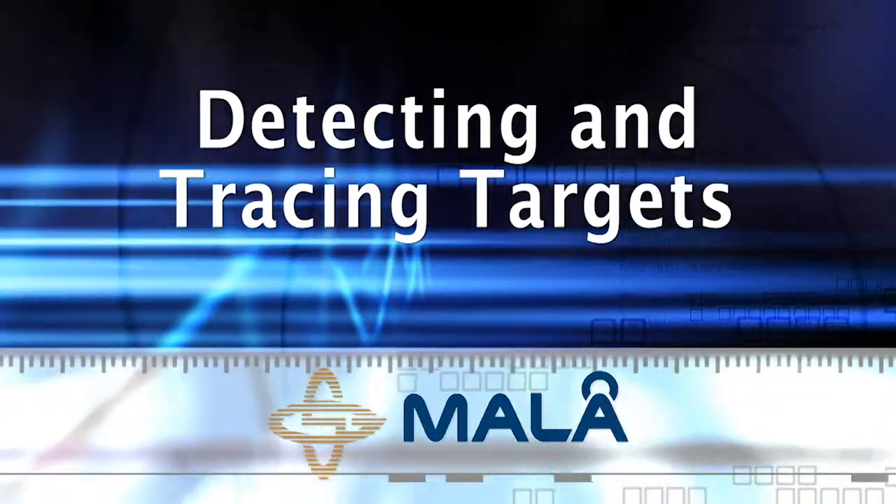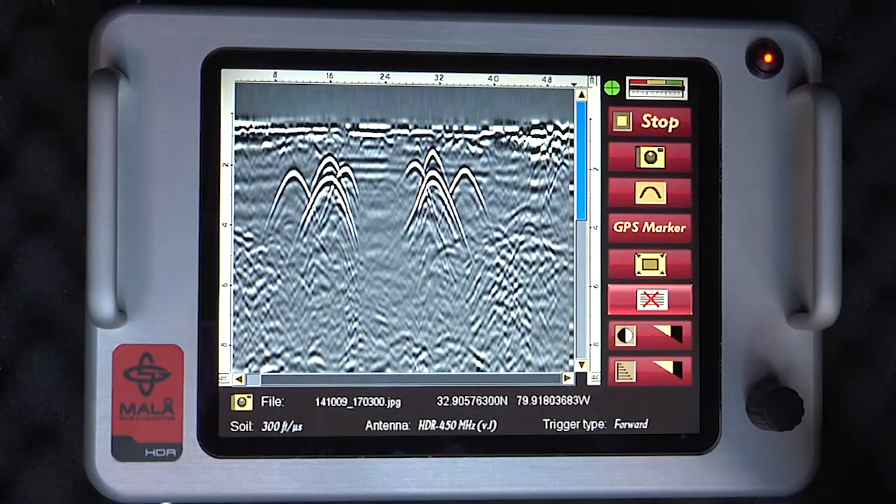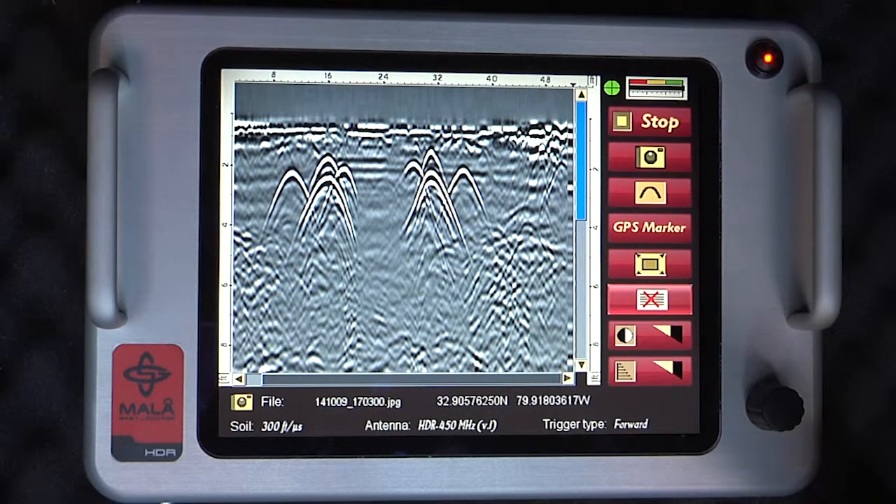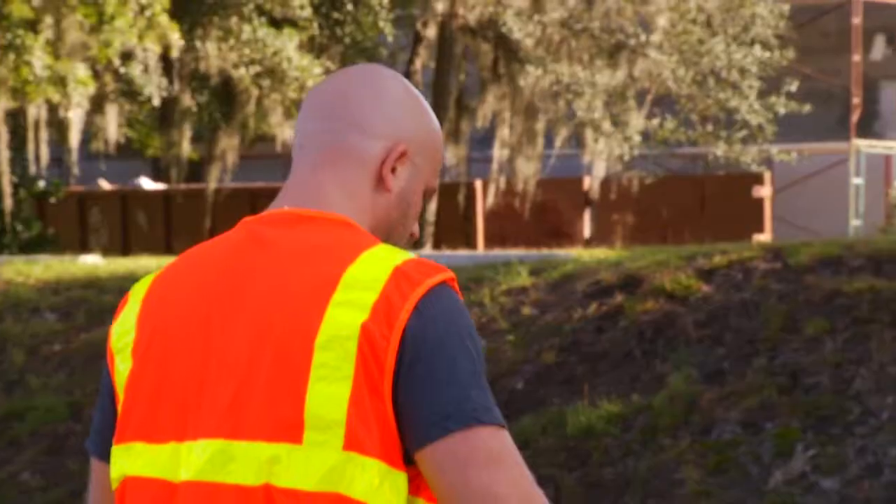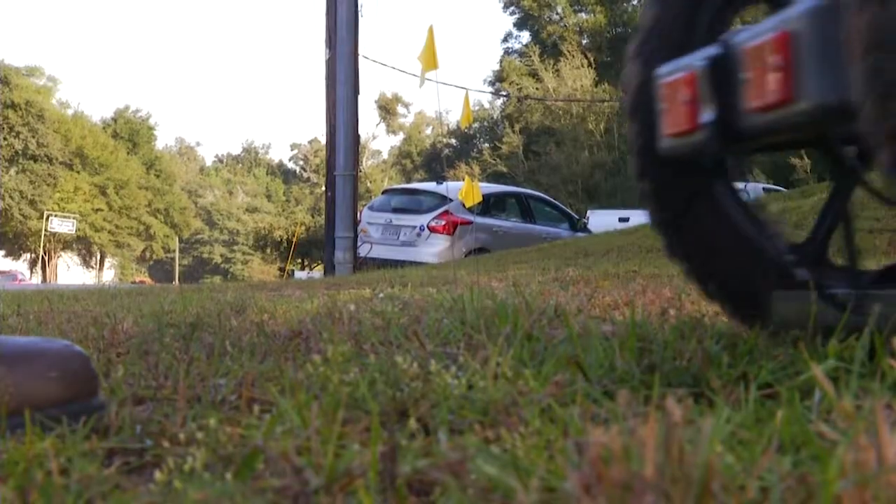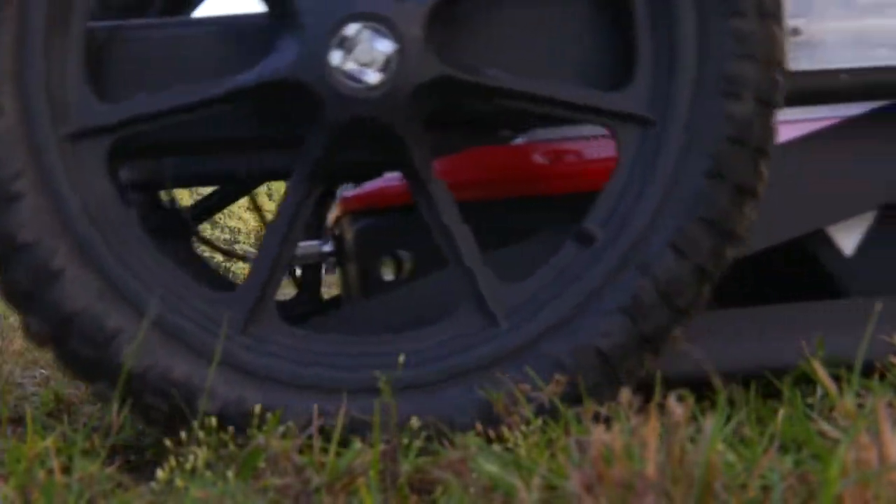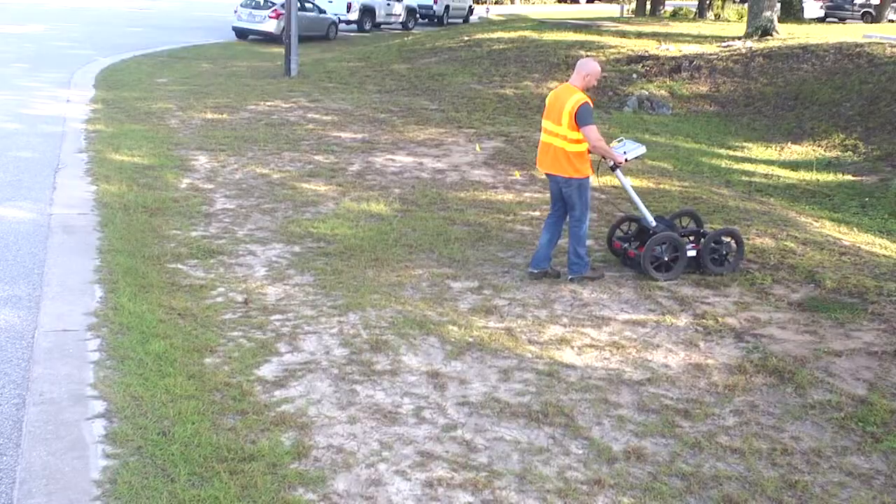Detecting and tracing targets. Once a potential utility is detected on the screen, one can use the powerful backup cursor feature to pinpoint its location. Simply pull the Easy Locator HDR backwards towards the target detected. A cursor appears on the screen, which then scrolls back to the point the utility was detected as you move